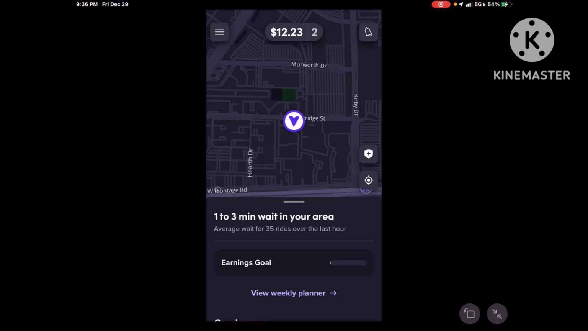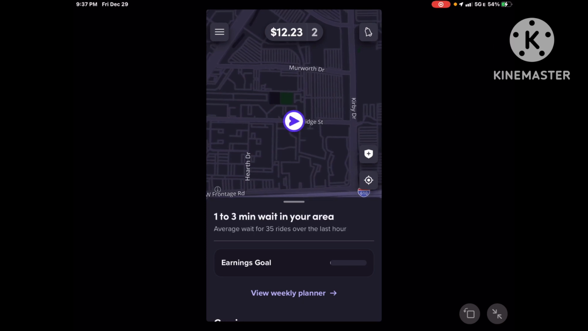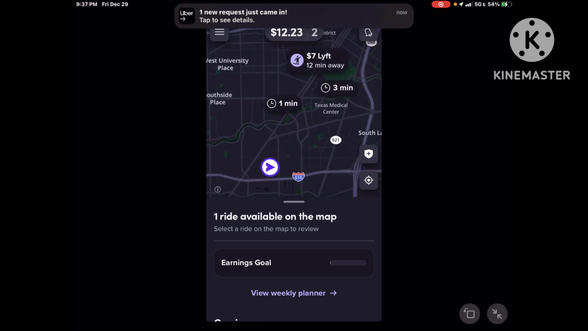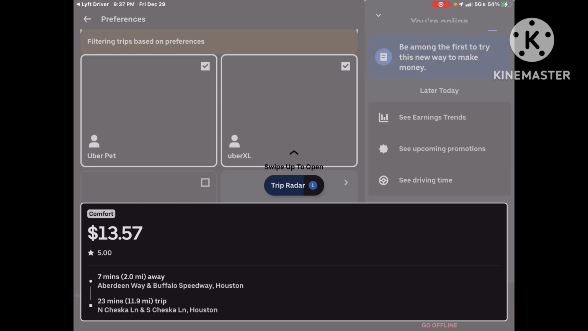The guy forgot his key, so I wasn't able to get into the apartment complex. I had to back out of it, but of course there was someone pulling in as I was trying to get out. He lives right down the street from NRG. So let's check this one. It's about $13, comfort, going to...